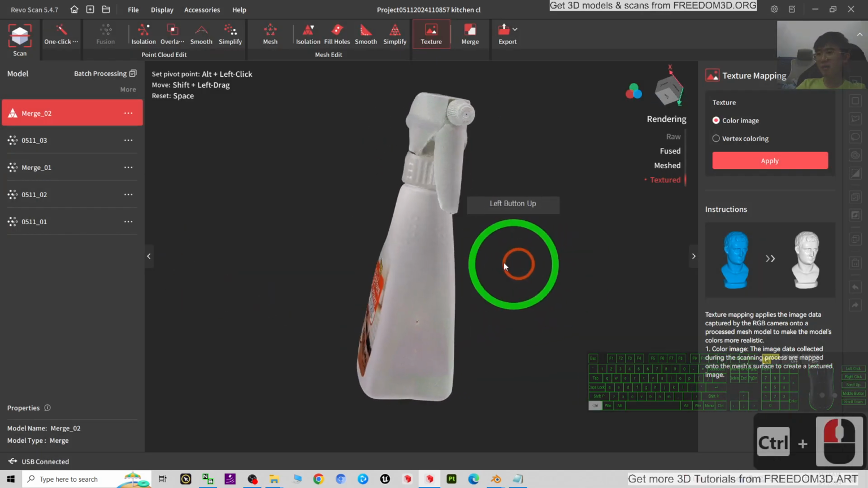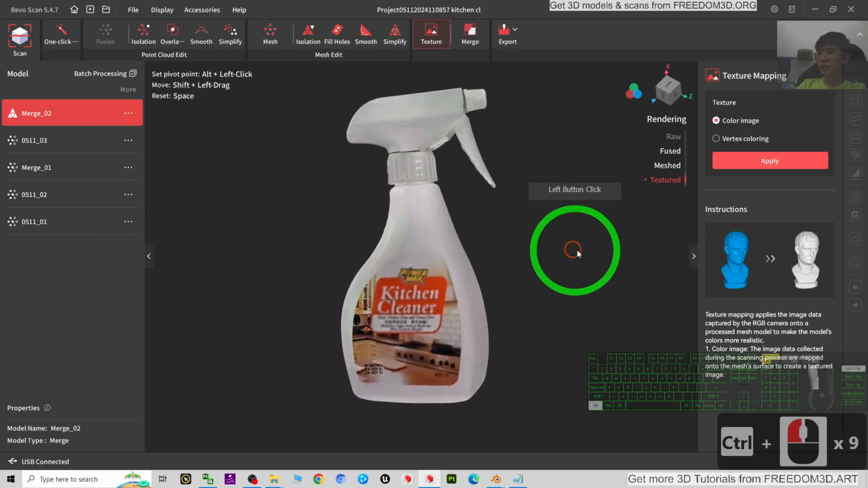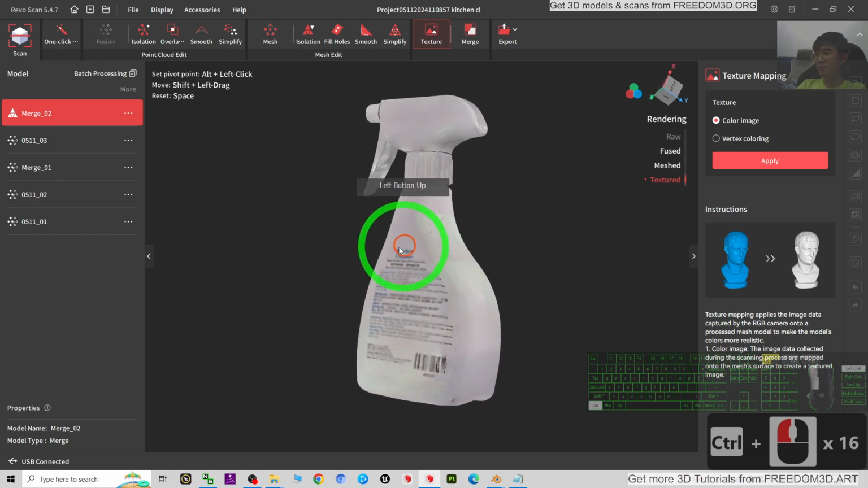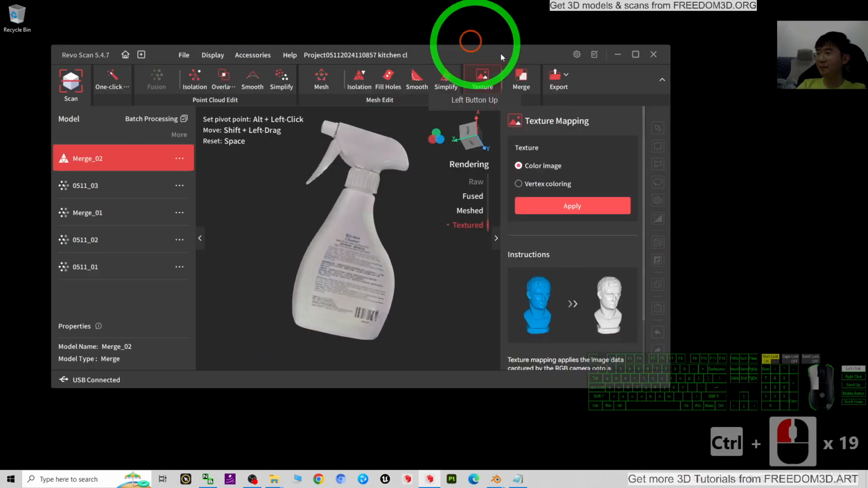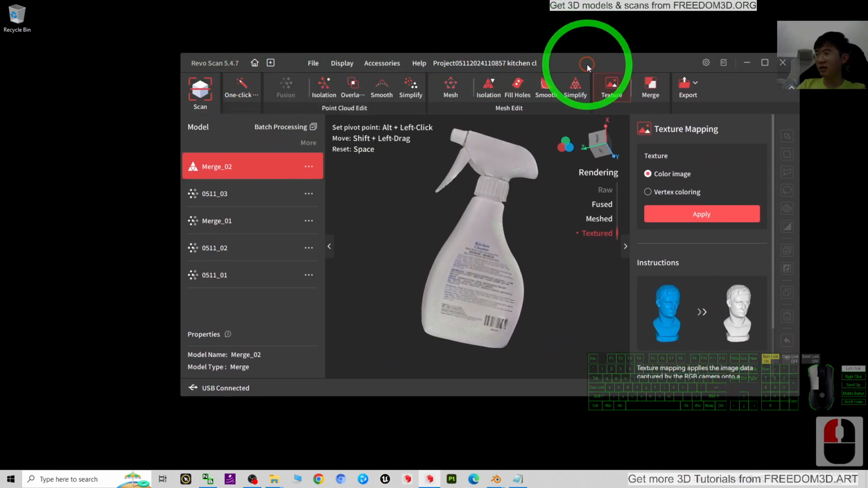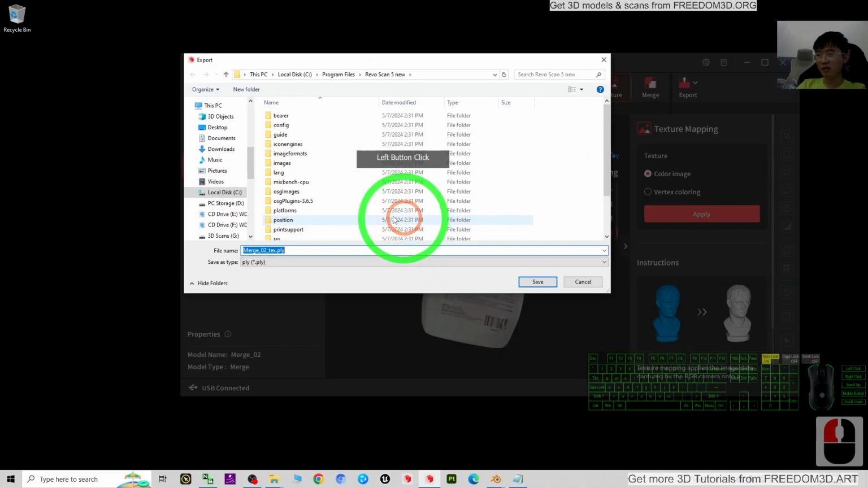Now you can see it done. This 3D model is already done. Then now I can export it. File, export. It's not here. Triple dot, export texture model. Then I will just export it here.